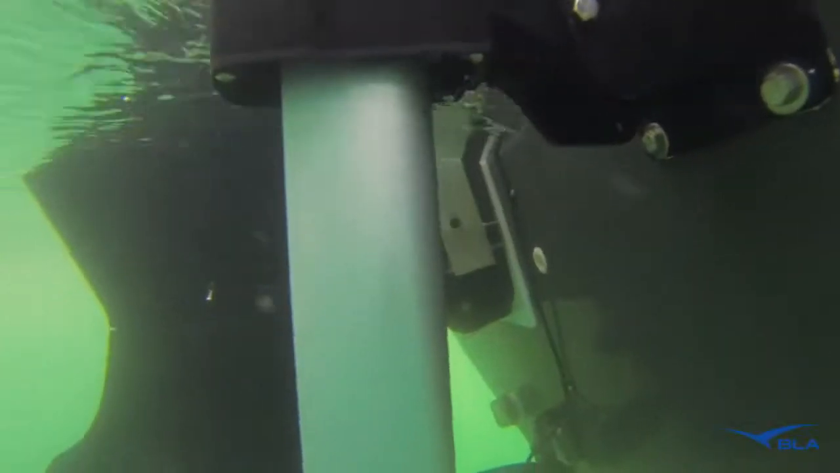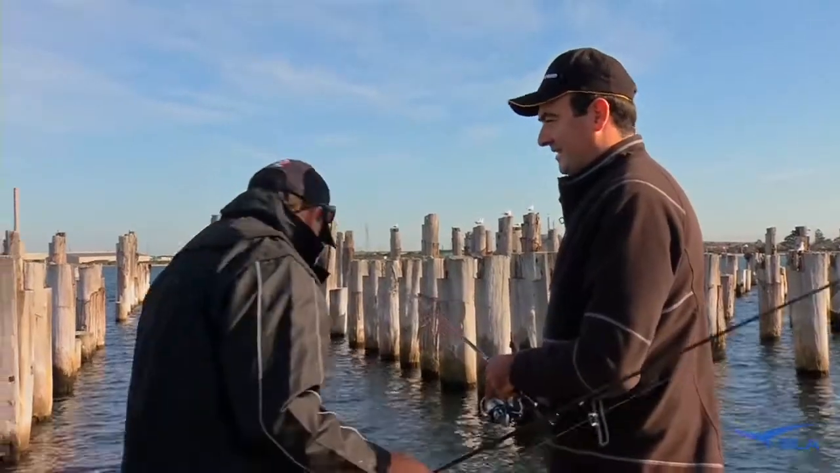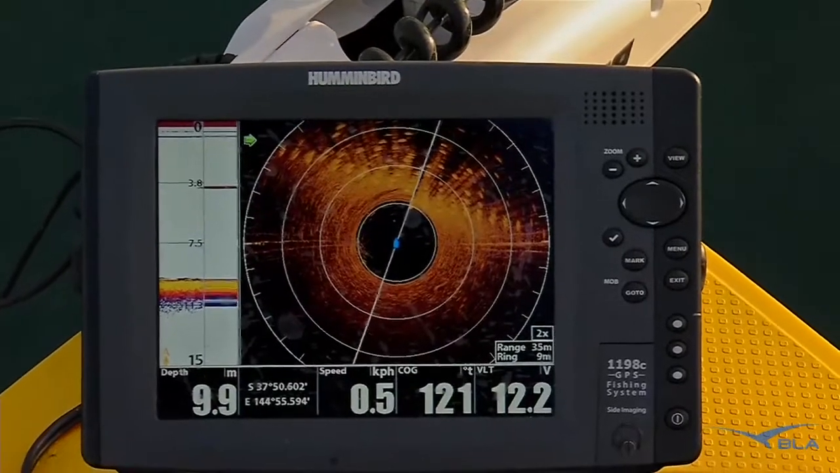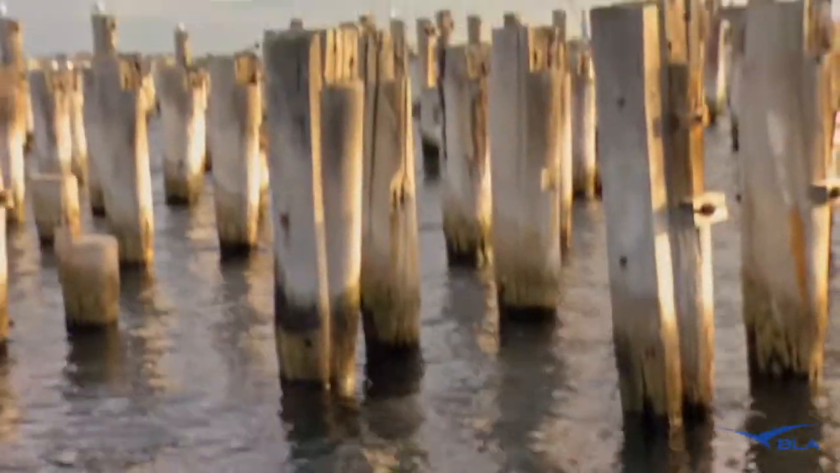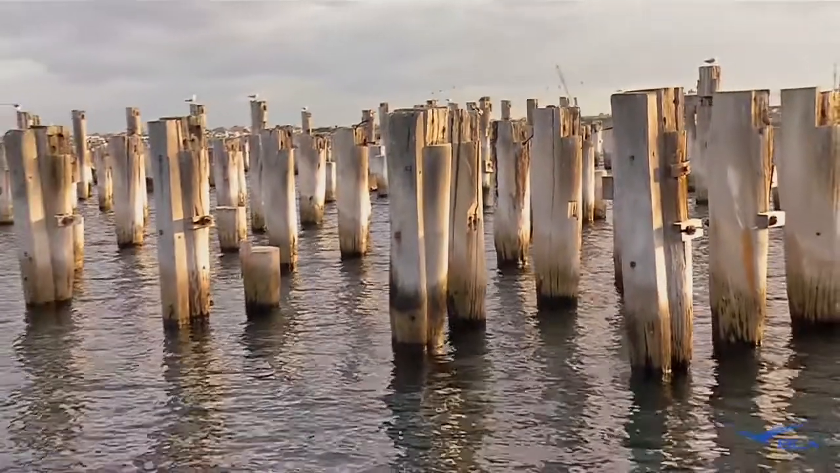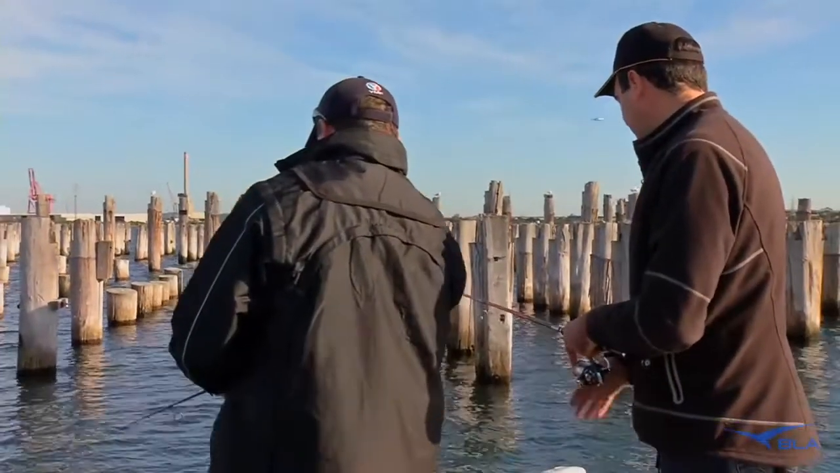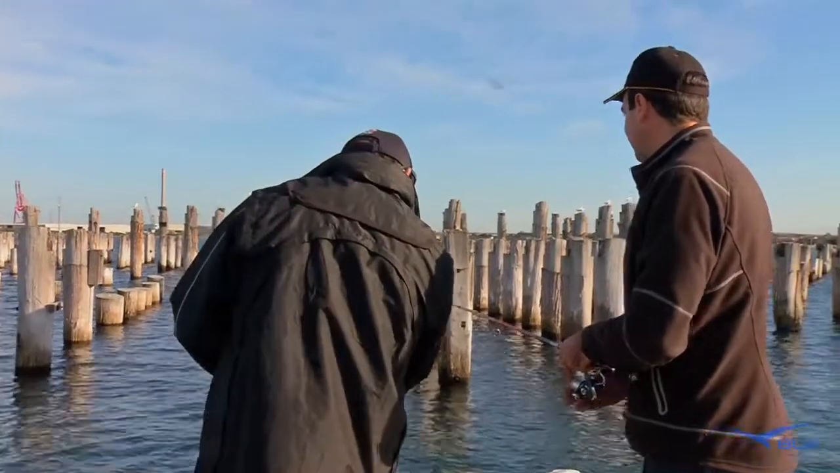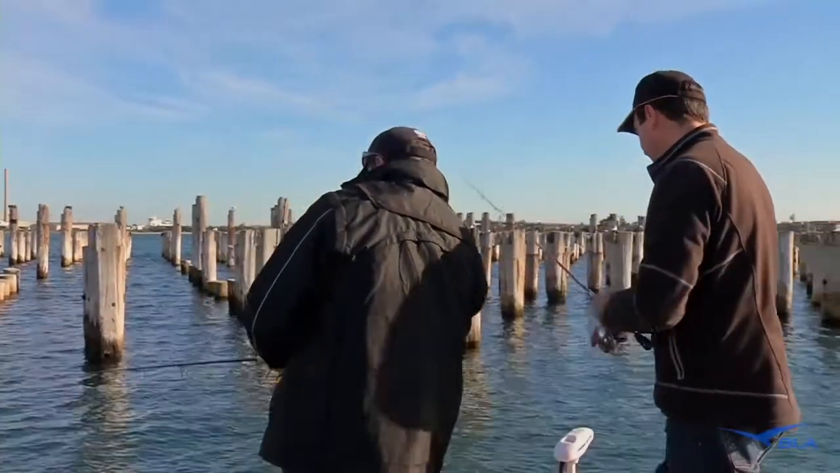So it's like a radar but underwater, and the transducer's actually going around like this. That's correct. And this shows us that there is salmon out here. Yeah, we have salmon from about 9 o'clock to 12 o'clock. Yep. Obviously the pylons are marking up there. You can see the white pylons with the black shadows. So if we cast over here somewhere, we should be straight onto that school.